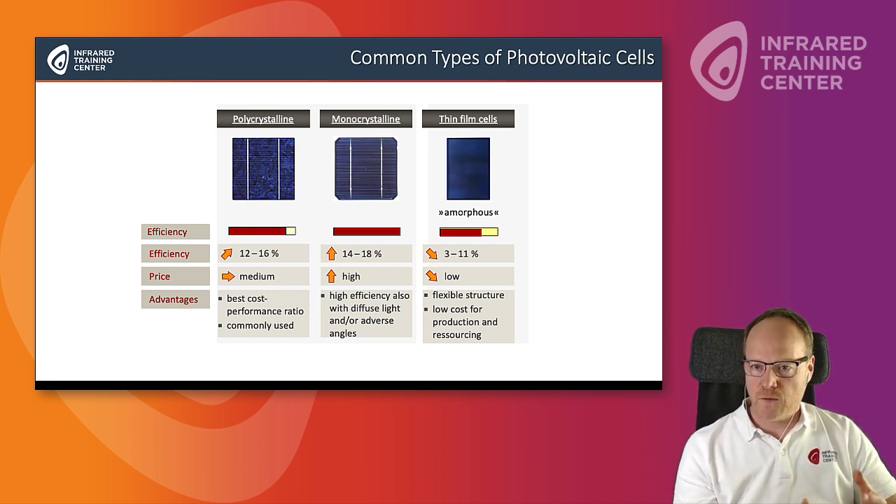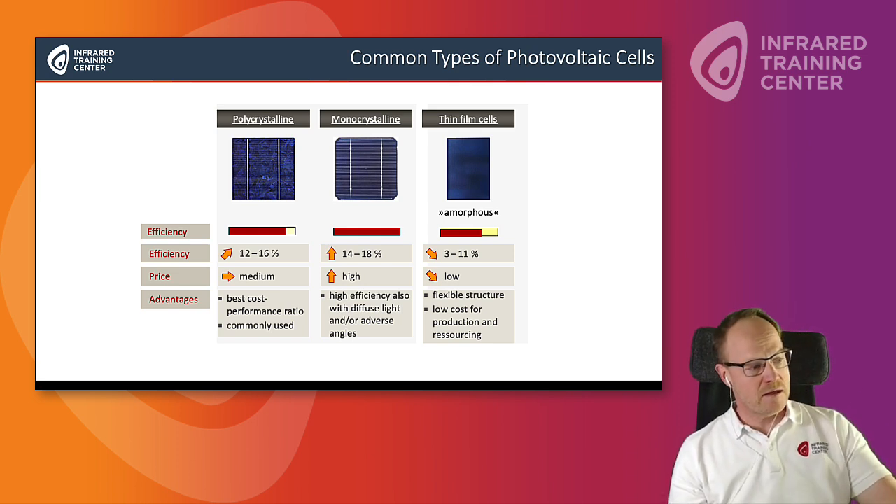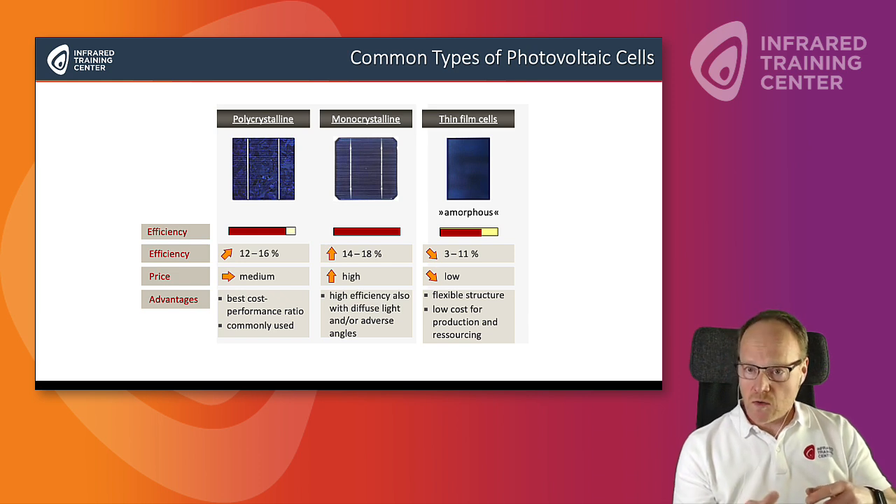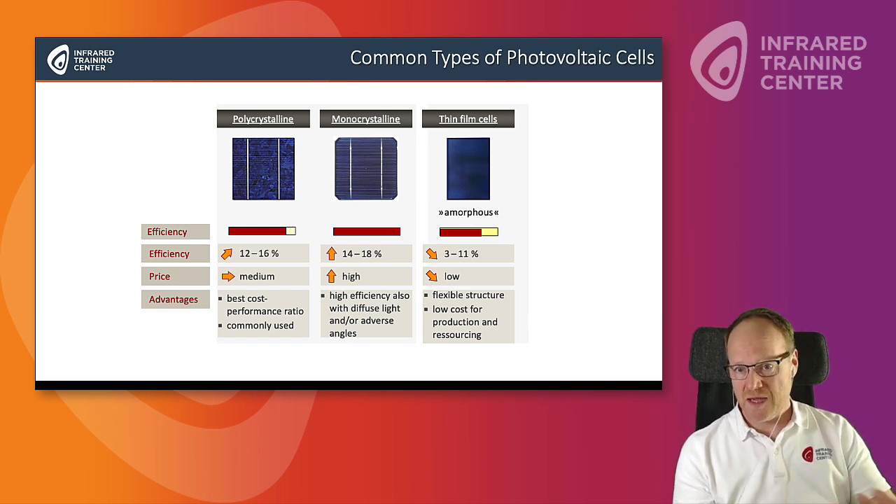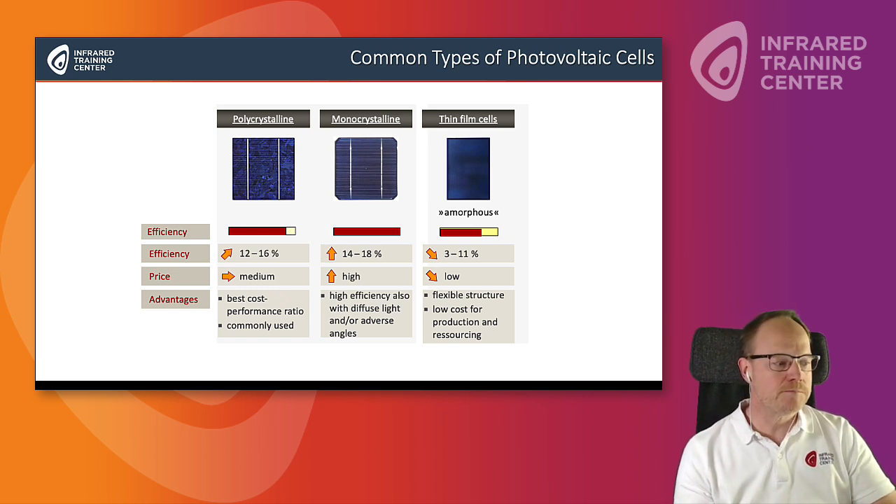Like always, everything has its advantages and disadvantages. It depends on the efficiency. The efficiency of the monocrystallines is the highest, whereas with the polycrystalline it's the medium. It is also always a question of the price. How much do you have to pay to buy such a cell, or let's say a panel?